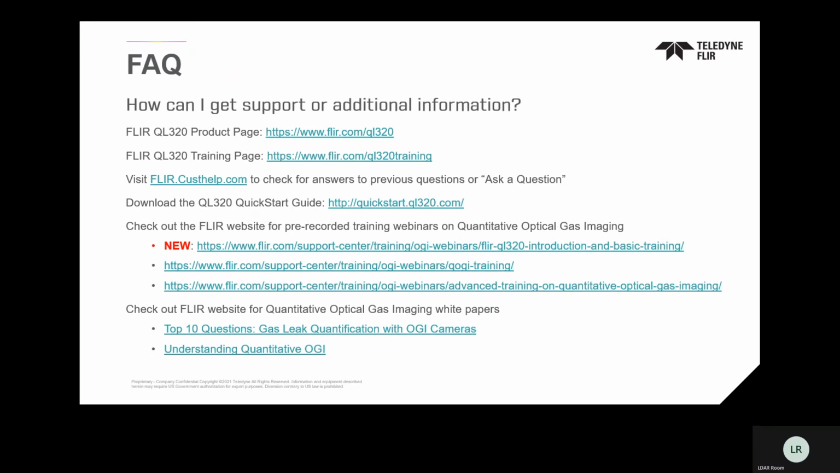And then we do have some white papers. Our goal in the white papers is to realistically keep it simple. And one of them is just the basics. It's about a 2 or 3 page white paper on just understanding the technology. The other one is, a lot of times one of the easiest ways to communicate is with the questions that you give us. And we took the top 10 questions that we get from operators and users in the field, put those out, worked with the Providence team to make sure we answer those, and just threw those in a white paper. All of those are on the FLIR.com website.